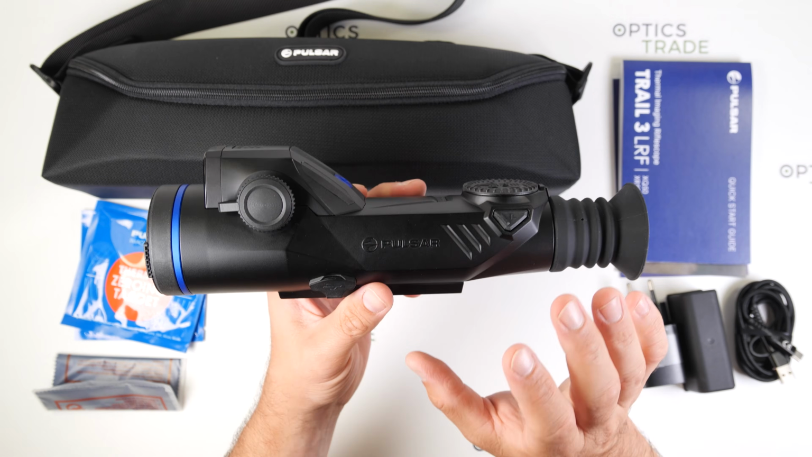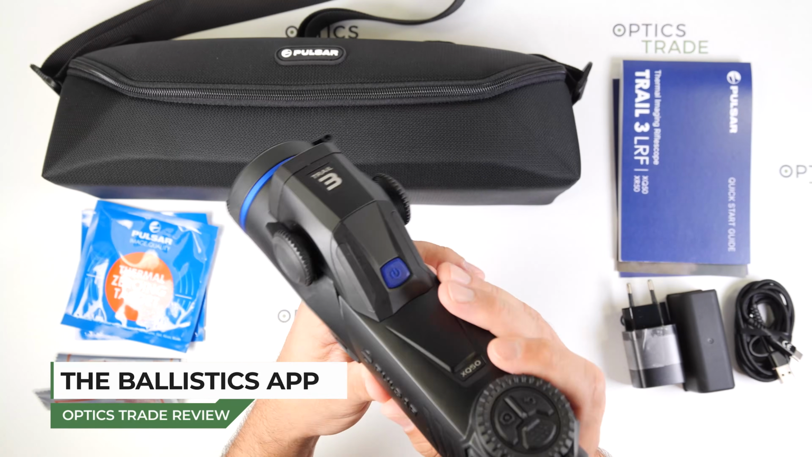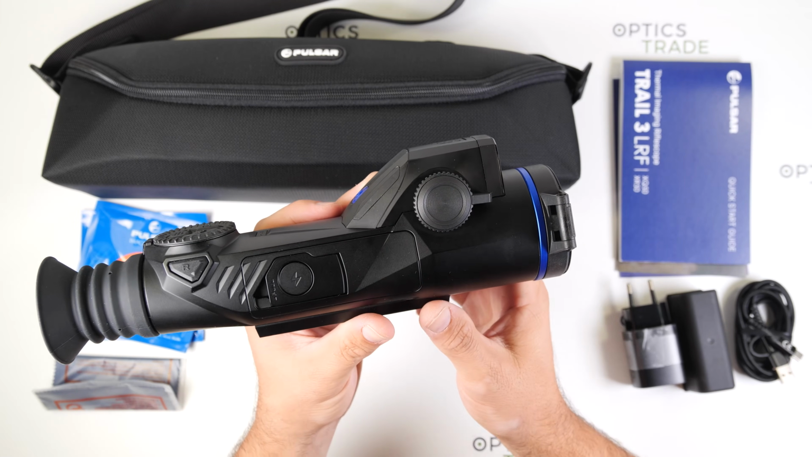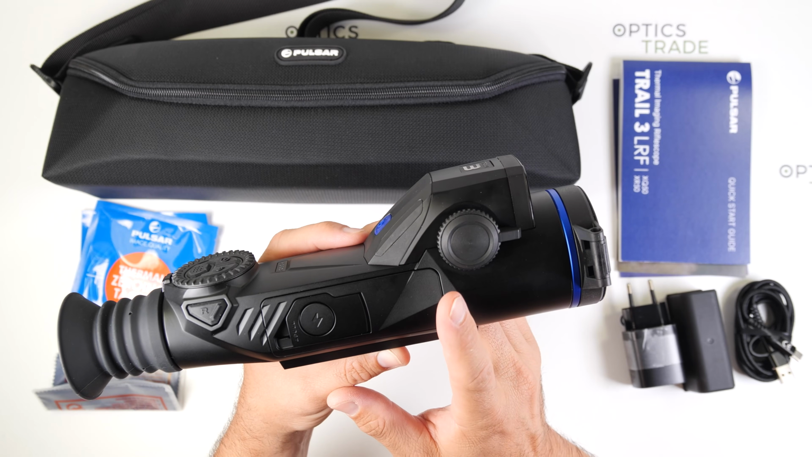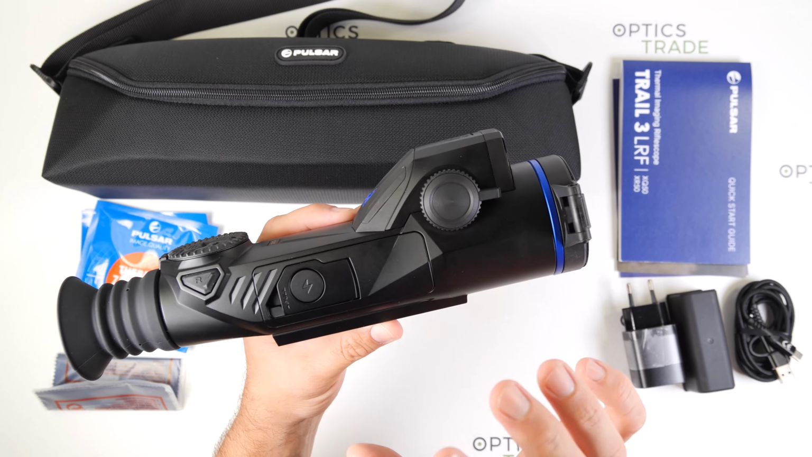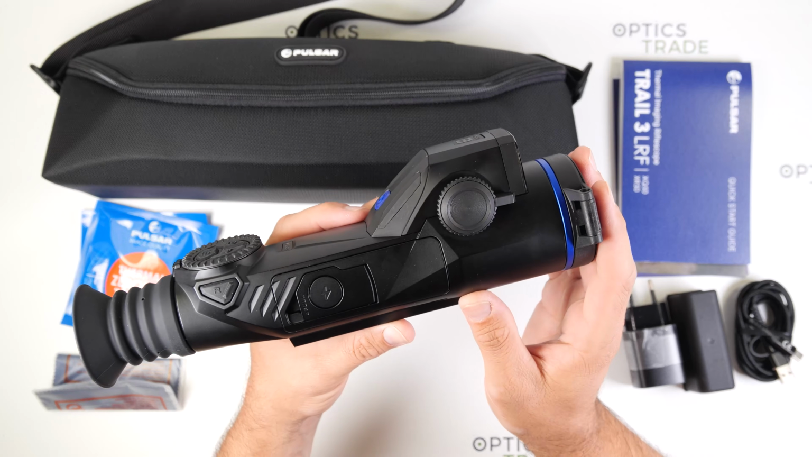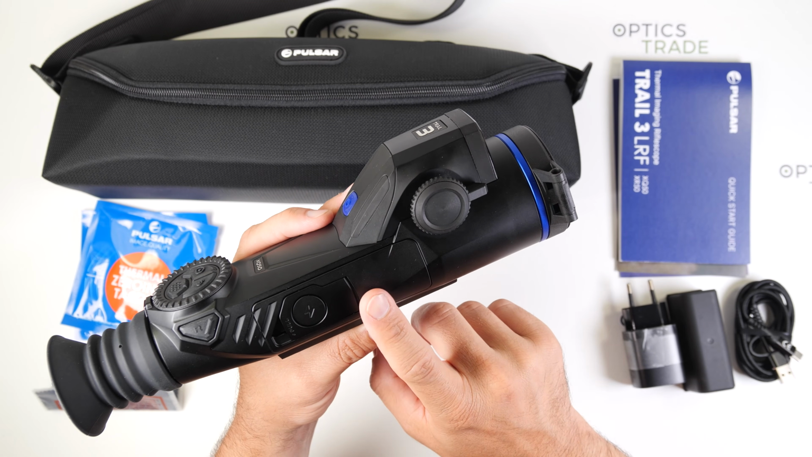Another feature I really like is the support of the Stream Vision Ballistics app. So after creating your ballistics profile, the Trail 3 uses the measured distance to automatically calculate the required correction, and it displays a suggested point of aim directly in the riflescope.